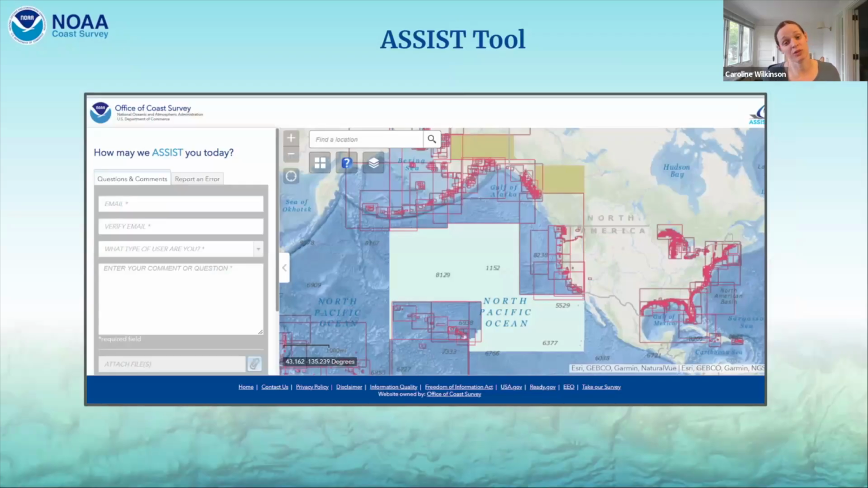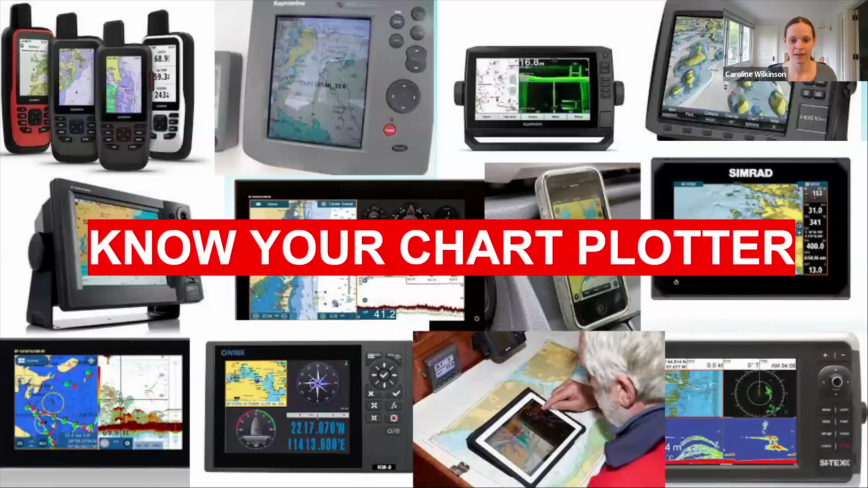If you see something wrong with the chart, we have this assist tool that we encourage people to put questions, comments, report an error. Every single one of these is responded to. We take it very seriously because these are legal documents, these charts.